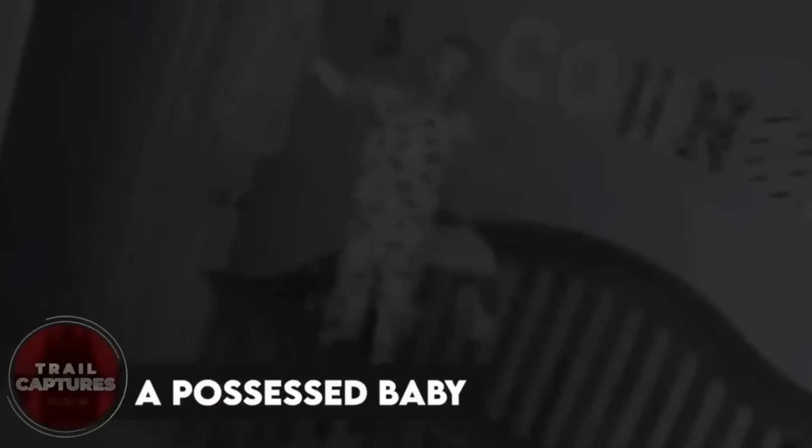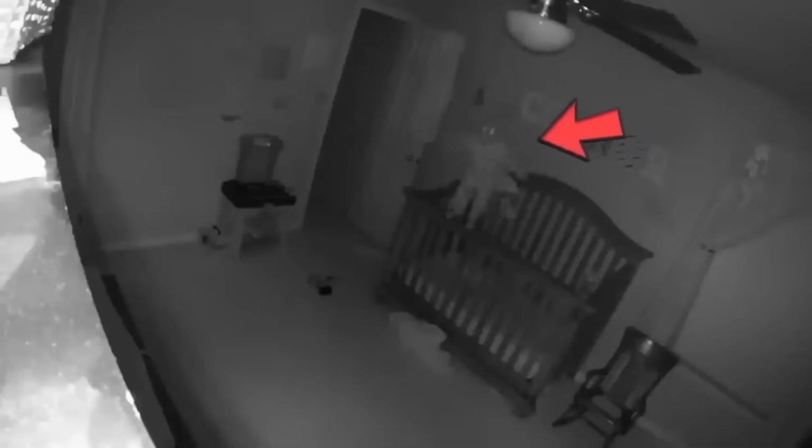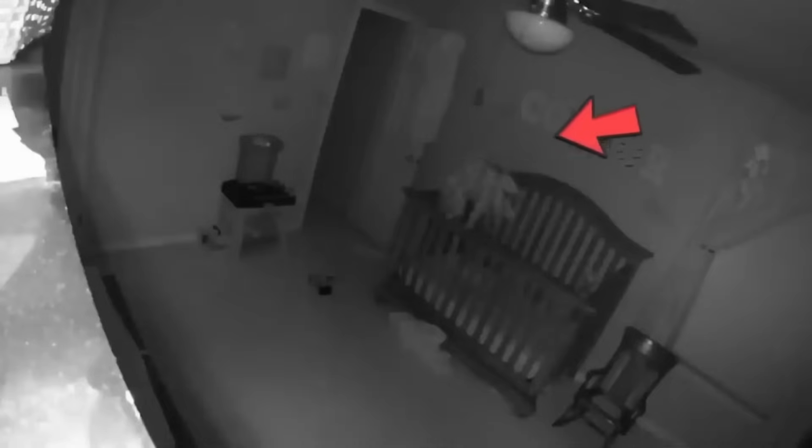A possessed baby. Now get ready for one of the freakiest and most confusing things you'll ever witness. Imagine a baby's room at night. Nothing out of the ordinary, right? Well, hold on tight, because things get seriously bizarre. Out of the blue, the baby in the crib decides to climb up the side of the railings. And wait for it. The baby actually bounces on top of the railing for a crazy 22 seconds. It's like a scene from a horror flick. But guess what? It's all caught on a nanny cam. This whole situation is just too strange and creepy. It sends chills down your spine as you watch.